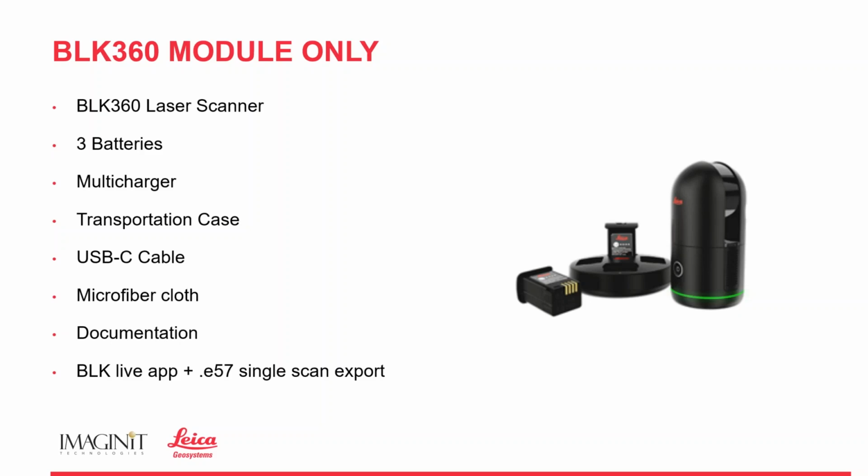Now these batteries on average will last, depending on the settings you use, anywhere from about 40 minutes to an hour. So having the batteries and the multi-charger that you see pictured here allow you to go ahead and plug in the different batteries. And if you're on site, a lot of times what I'll do is just pick an area where I'm scanning and just plug in the multi-charger, go scan until batteries start to die, and then move forward and just put them right on the charger as I go.